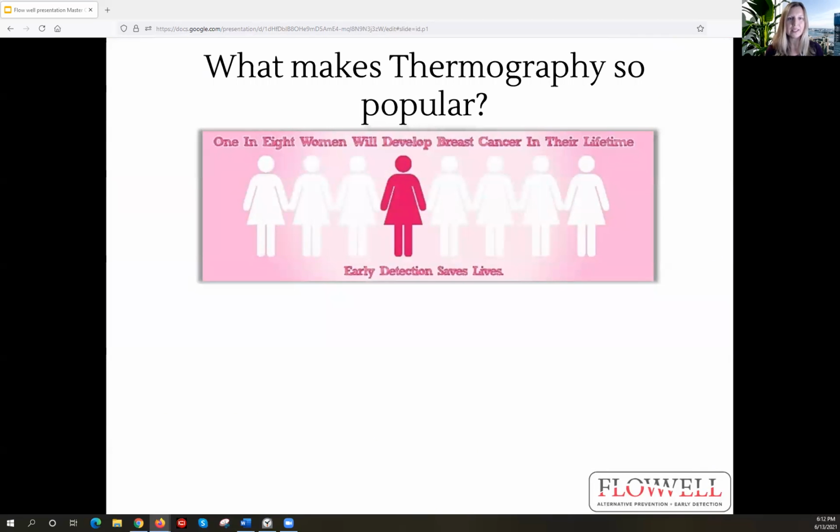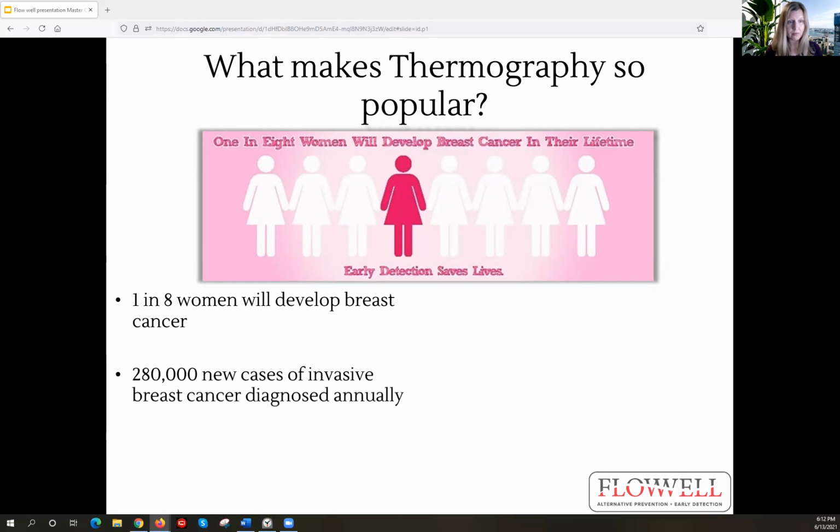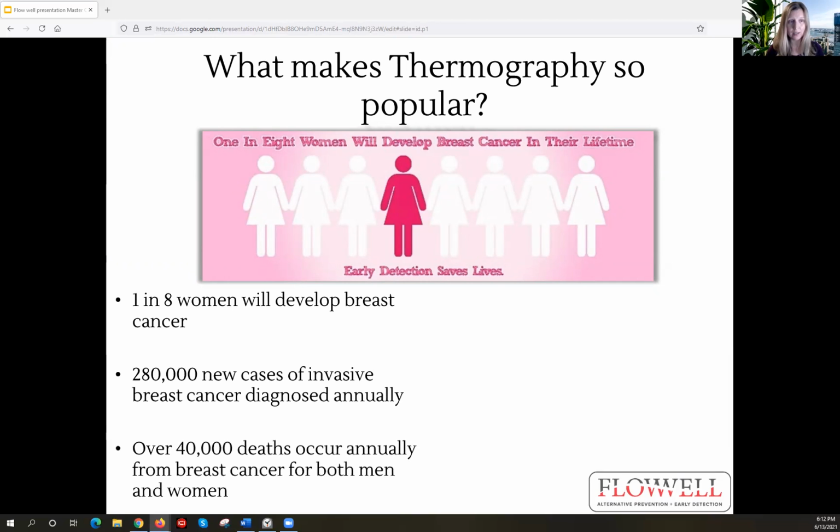So what I want to explain to you today is what makes medical thermography so popular. It's most well known for breast thermography, and I'm going to tell you some stats right now on why it's most well known for breast thermography. So in the US today, 1 in 8 women develop breast cancer. Currently, there's 280,000 new cases of invasive breast cancer diagnosed every single year. There's over 40,000 deaths each year from breast cancer for both men and women.